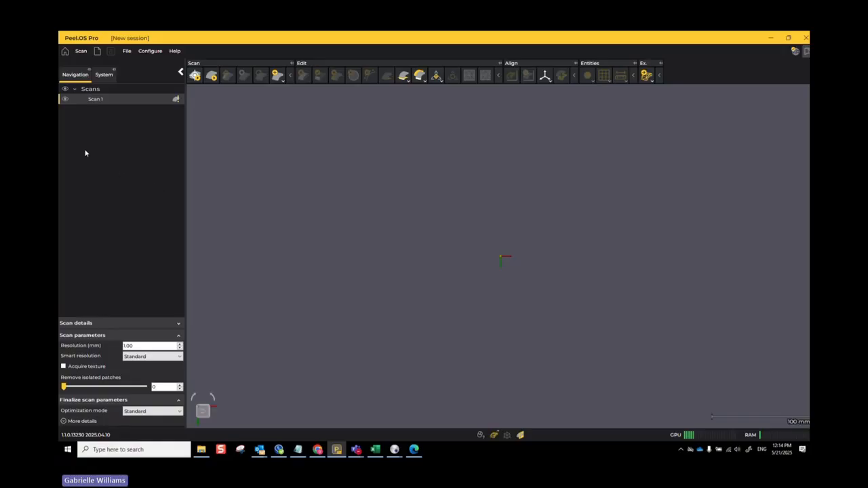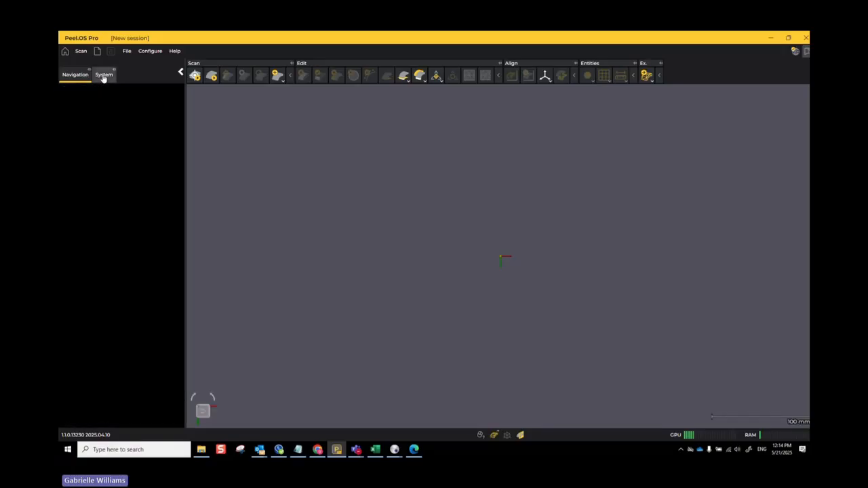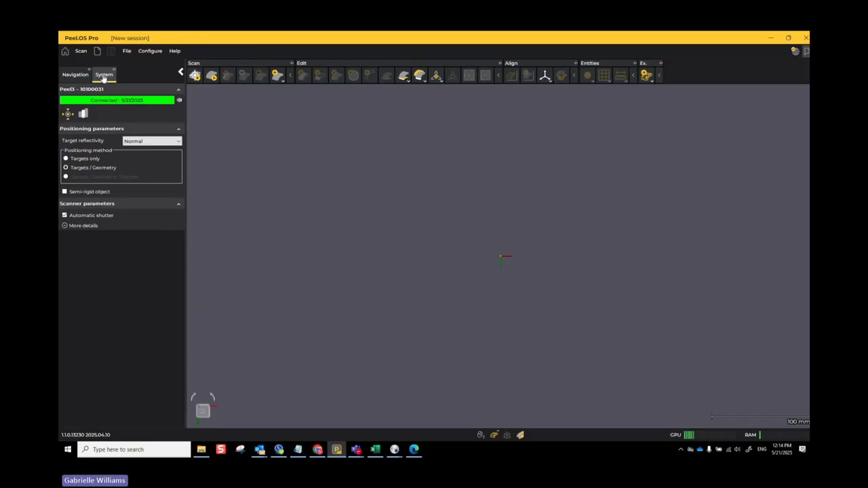Now, for those of you that are used to previous versions, maybe Peel to CAD, this might not be too different for you, but you have some different panels up here at the top. For example, I just clicked on the system panel, and that's going to open up my options for how I'm going to scan and calibration and things like that.